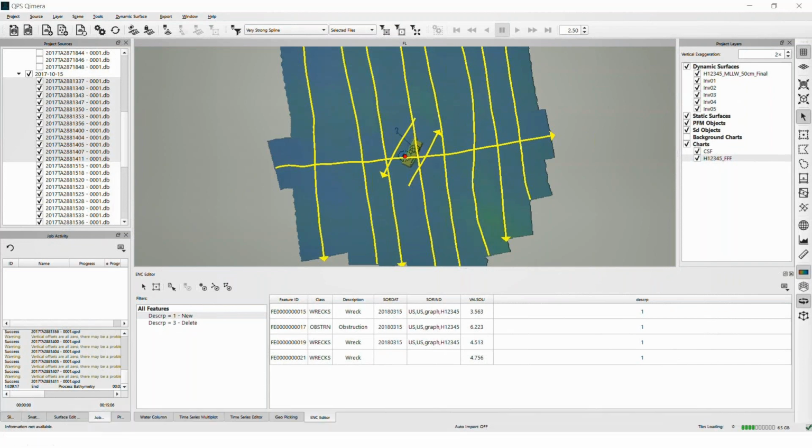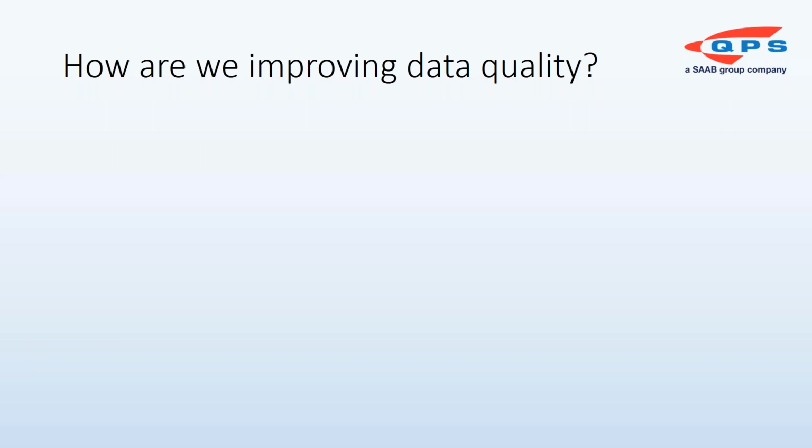And I have one more slide I want to talk to here, and then I can answer some questions if there are any. I kind of hit each one of these as I was going through it, but I just want to reemphasize how we are improving data quality. These are some critical takeaways. A lot of these I didn't know that Qimera had all this, and I think it's important that people know this is out there. These things that we're doing.